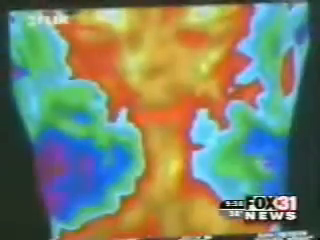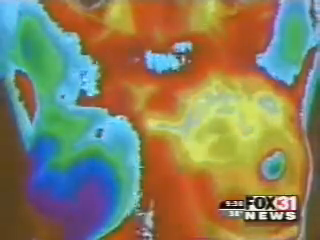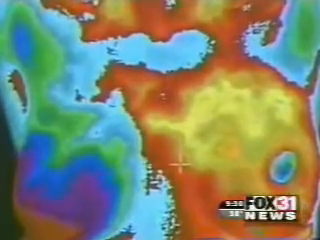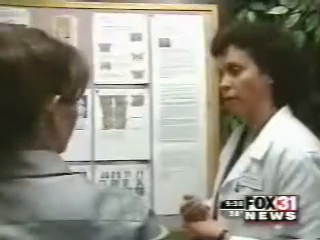These colors can reveal what the future holds. This is a thermogram, an infrared reading of heat in breast tissue that can indicate signs of disease. Excess estrogen activity that may be working in your breast. 34-year-old Candy Campbell is under the recommended age for a first mammogram, but she wants to know if she's at risk for breast cancer now.